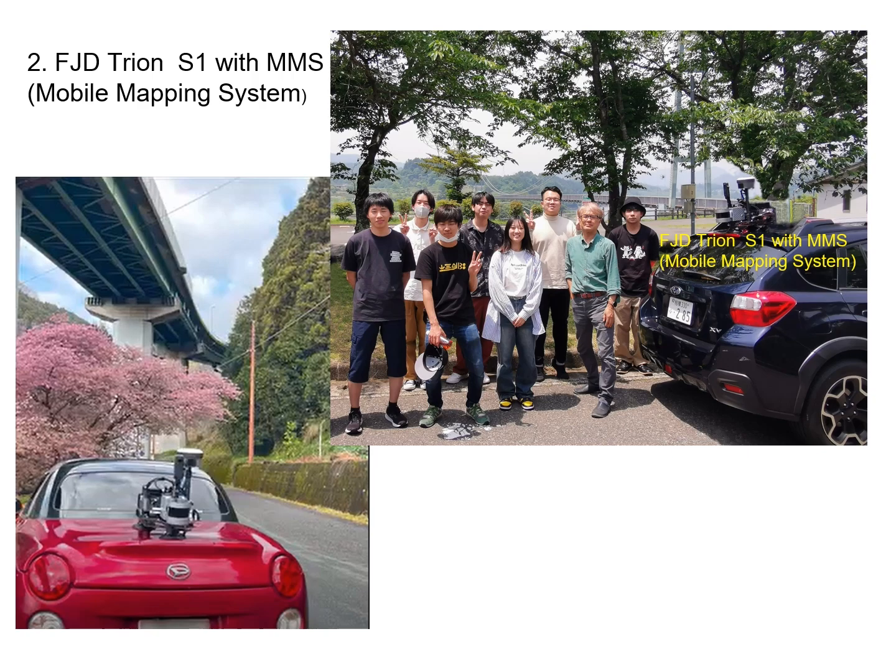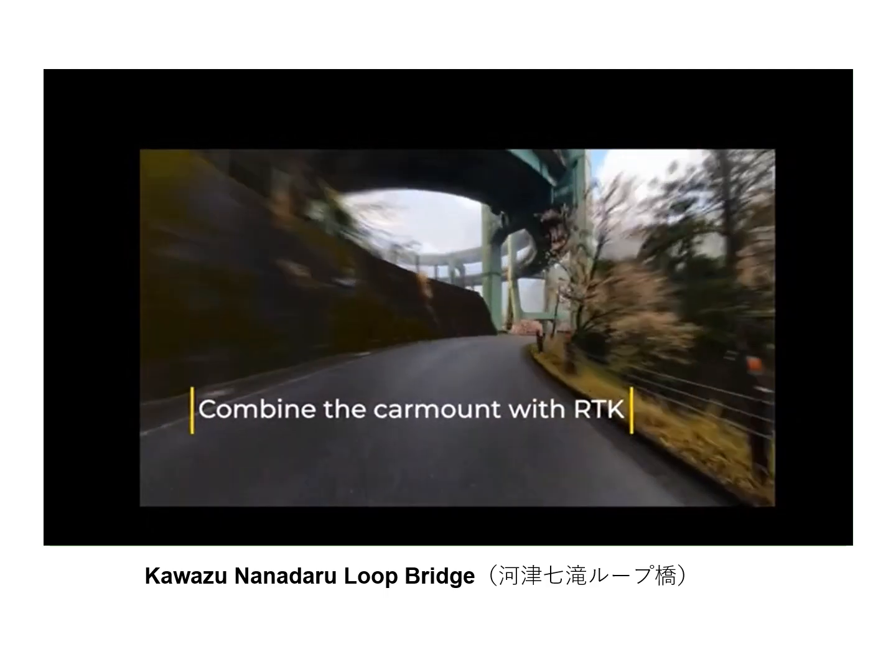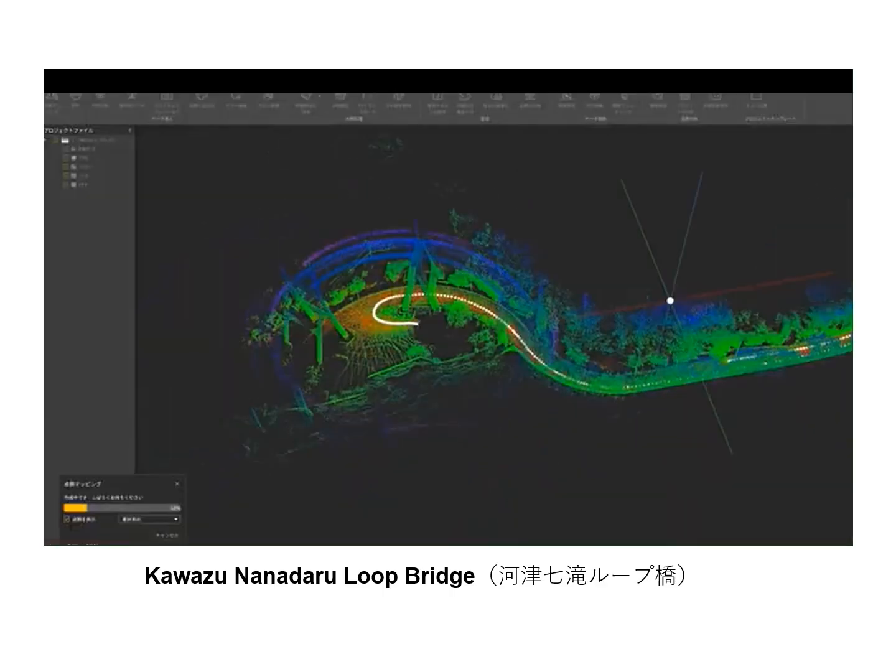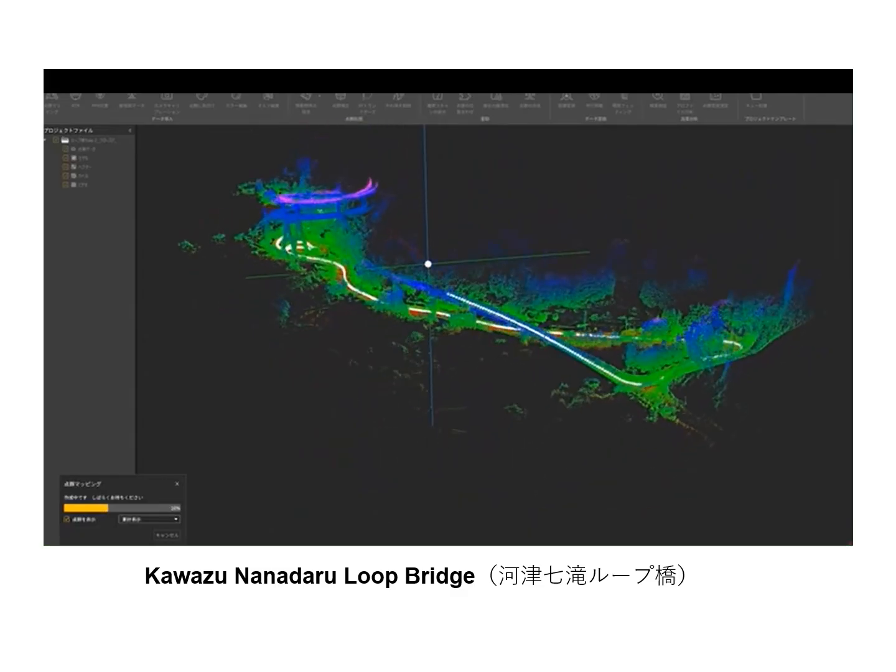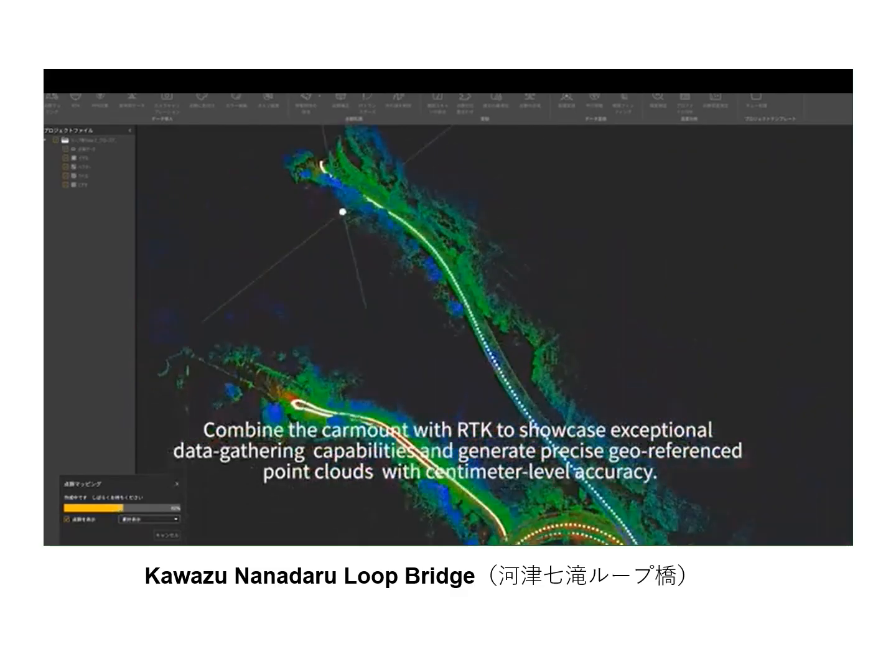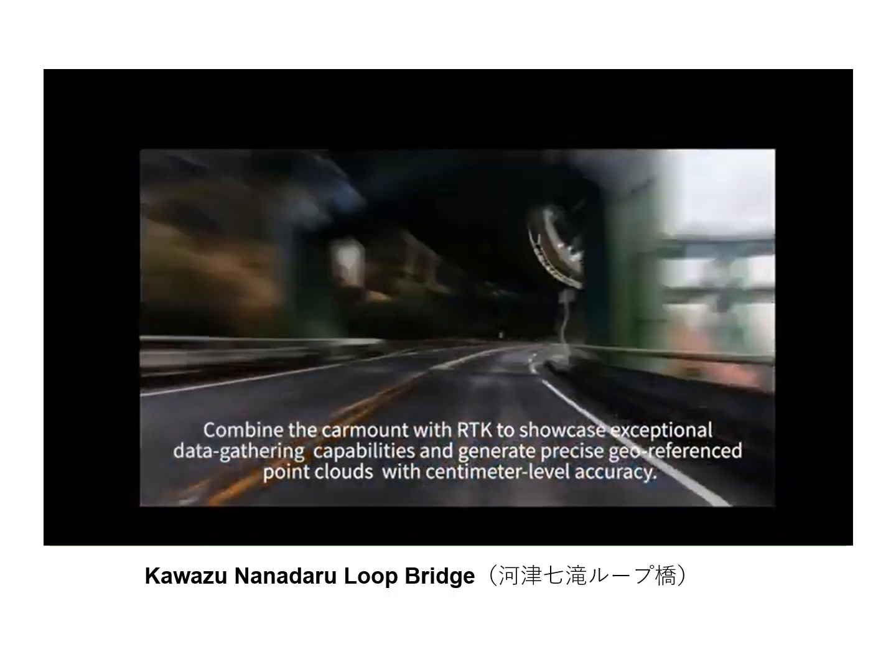As a second example, I would like to introduce the FJD Trion S1 with MMS, mobile mapping system. This is a loop road located in Kawazu, Japan. Some parts of this video were used last year, but it has been newly edited for this presentation. In this way, even during vehicle movement, if RTK correction is applied, it is possible to obtain clean SLAM data even when the IMU, inertial measurement unit, is subjected to significant motion disturbances.